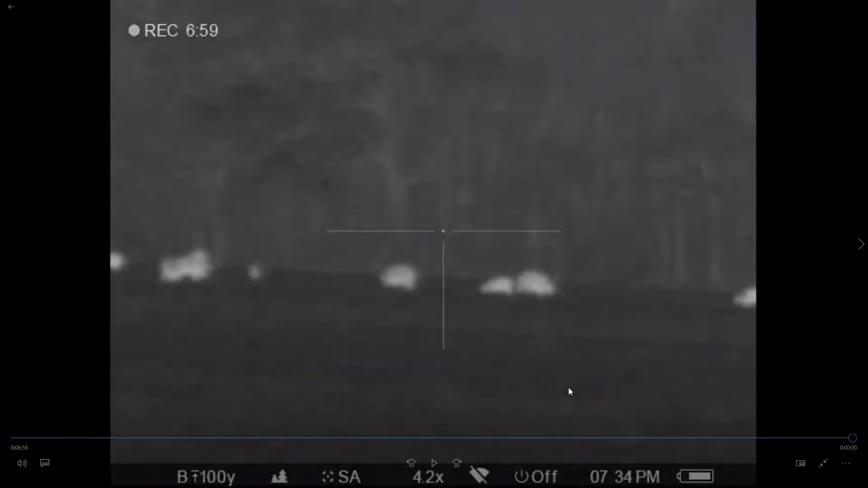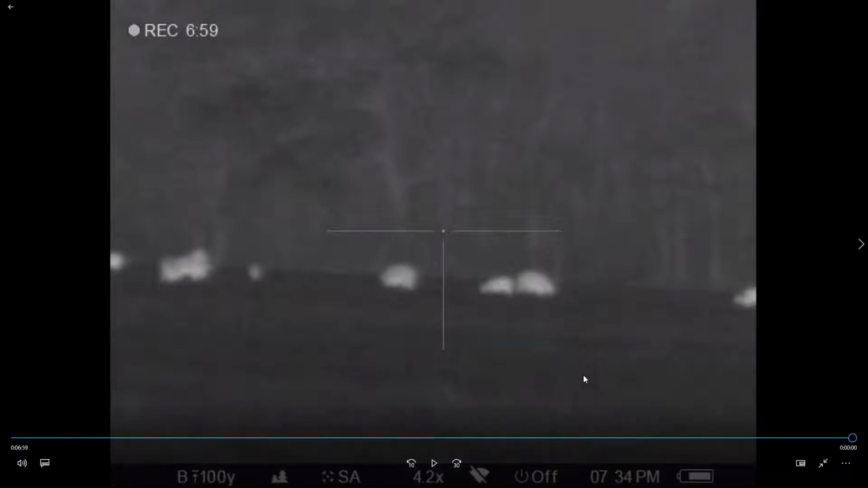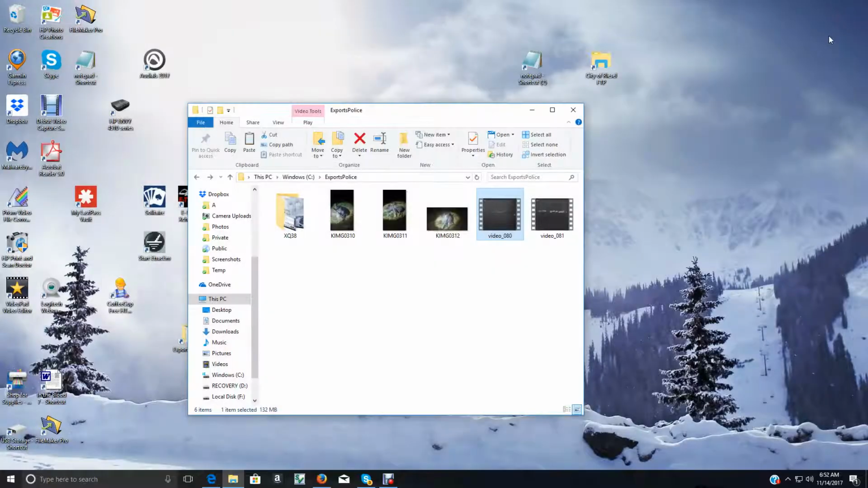Still not close enough. And remember, we're having to circle around to keep the wind in our favor. So that's a lot of walking. This field is also muddy. Still looking. That one's a good hog right there on the left. And my scope, I don't think they record, but about, looks like 7 minutes there before they start a new file.